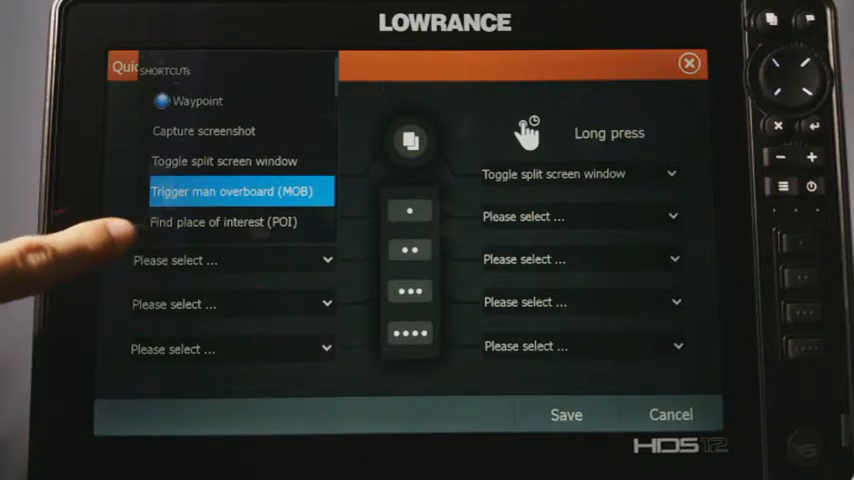Now, the next one is find the nearest place of interest, or find a place of interest, and so that does kind of the find feature.